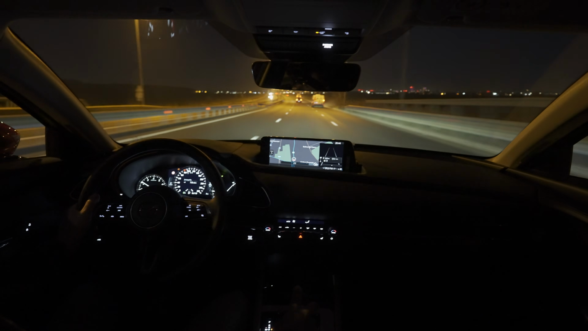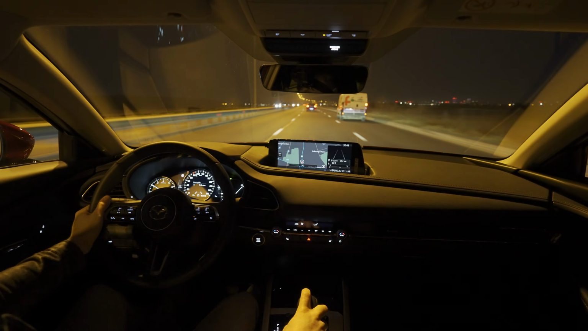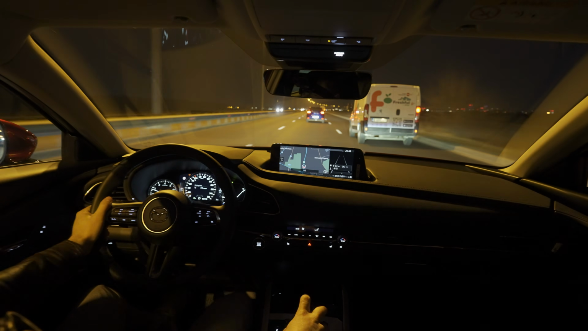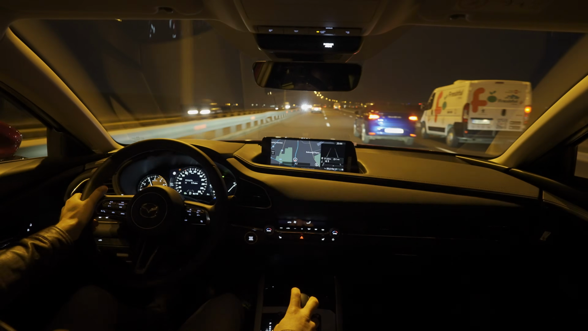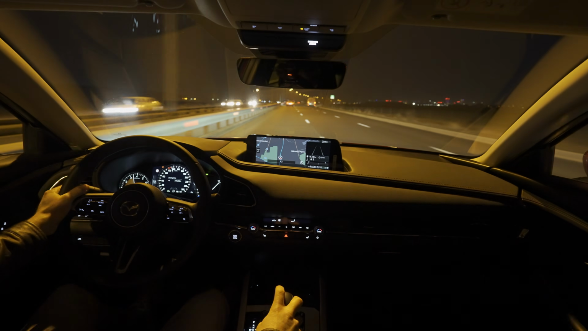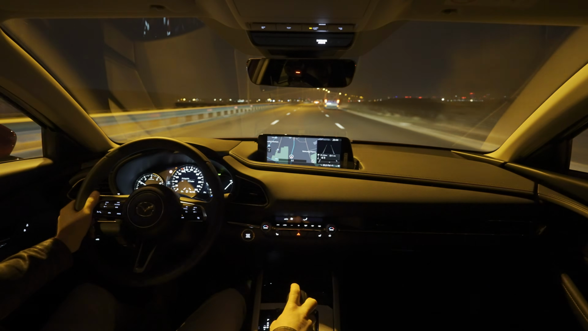Now we drive 110 and you barely hear noise from outside, and it feels super stable on the road. The brakes feel fine as well. Blind spot technology, already see it in the corner. 0 to 100 in 10 seconds. It's not that fast, but it's okay. It's fine. It has plenty of power to pass other cars.